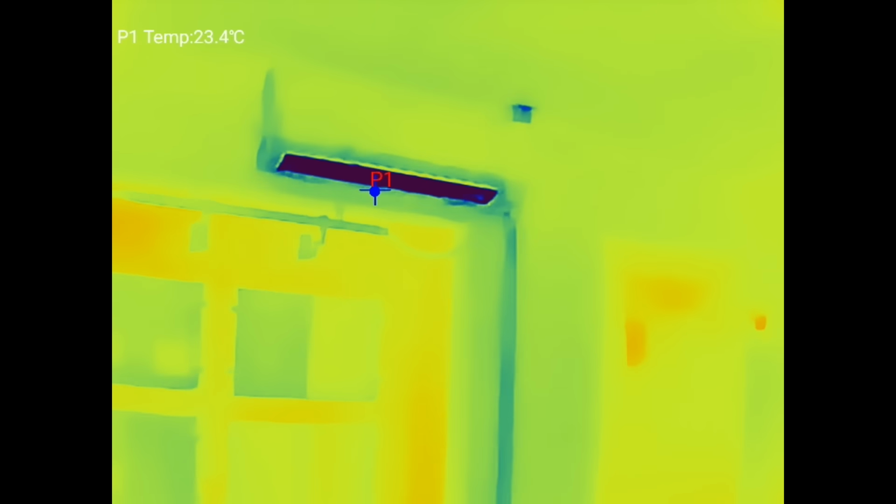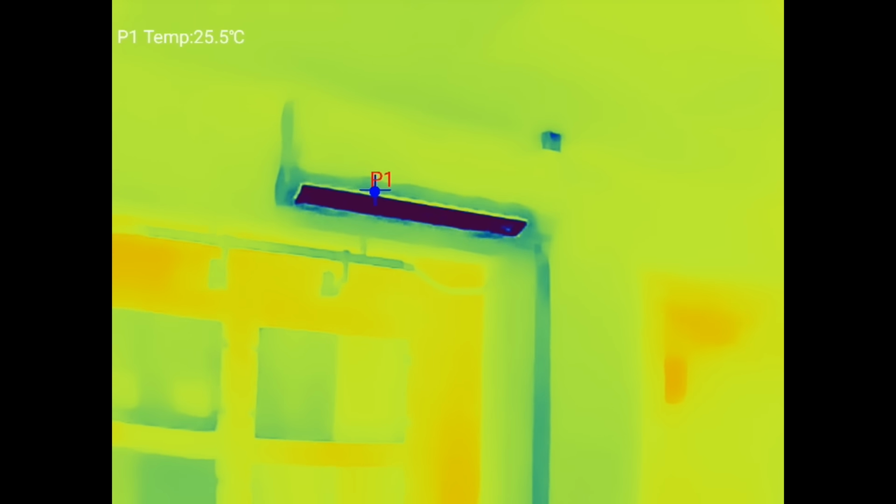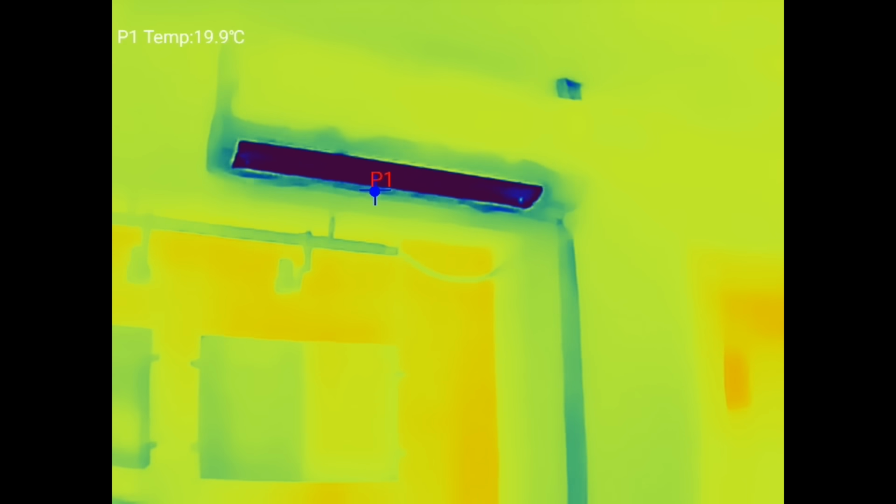Okay, and now this is the P2. So again, I'm walking around the office. You can see the air conditioning up here. Once again, I can put a point on the screen which shows the temperature. So I just choose point. Okay, then I can just touch my phone screen and I have 0.1 there. And it's telling me that the temperature of that is actually around 9 degrees.